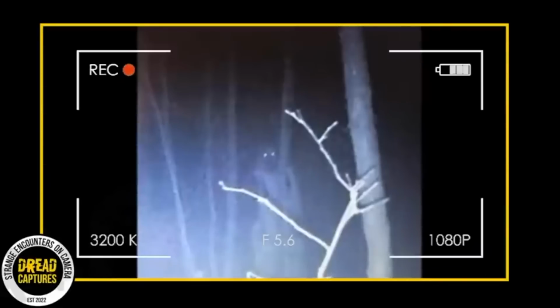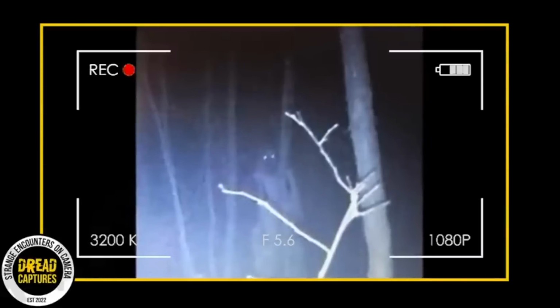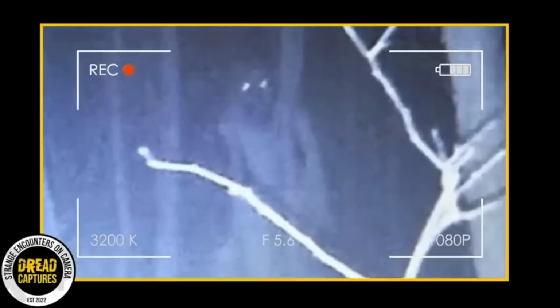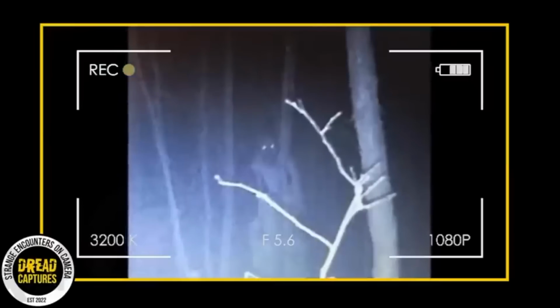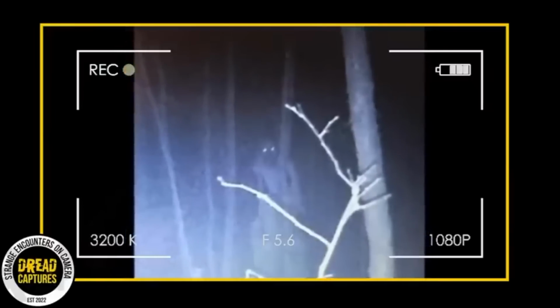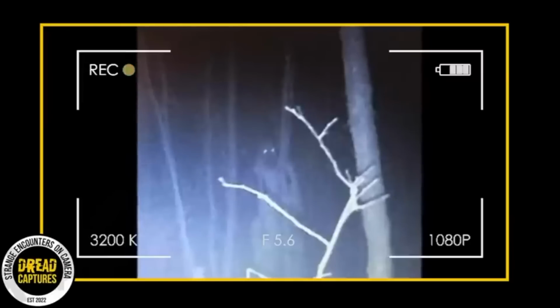So this trail cam photo is seriously creepy. A hunter checks his camera and finds a pic of glowing eyes on this pale figure, standing in kind of a weird stance, just staring right at the camera. I mean, it almost looks like an alien or something.